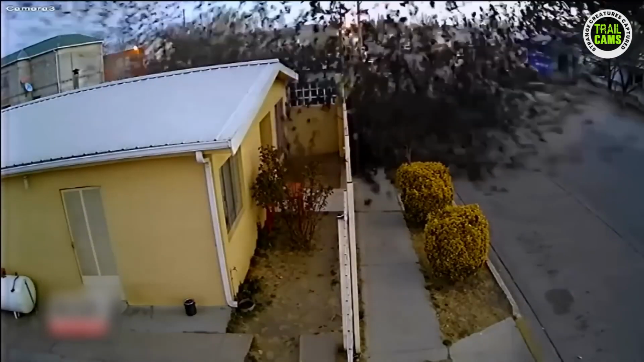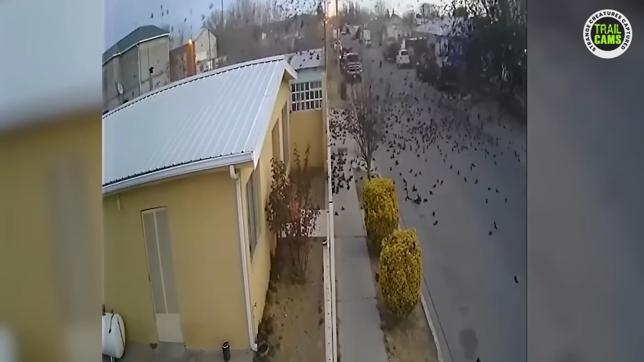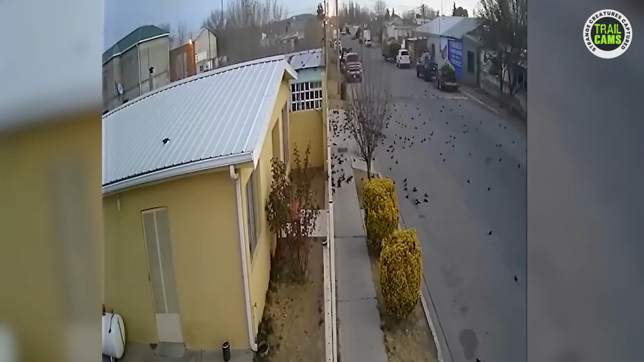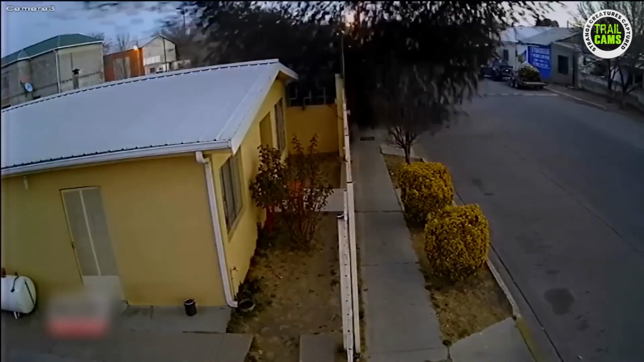It's a horrifying sight as hundreds of birds drop to the ground, lifeless. It's unclear what caused this phenomenon, but it leaves you wondering, what could have been chasing after these unfortunate birds? Some managed to escape the fate of their companions and flew away, but the lingering mystery remains.